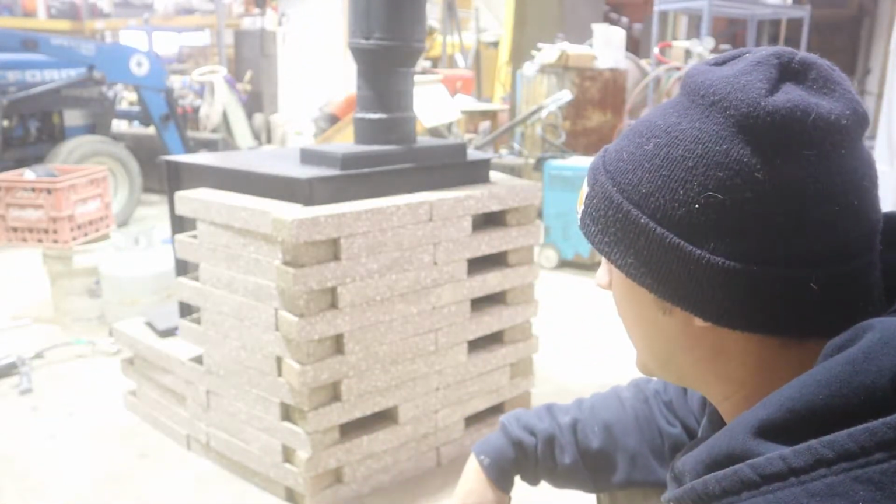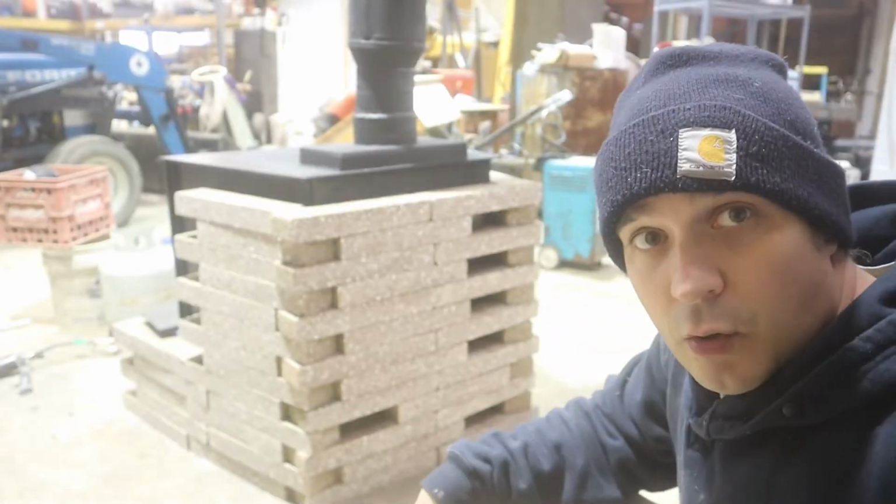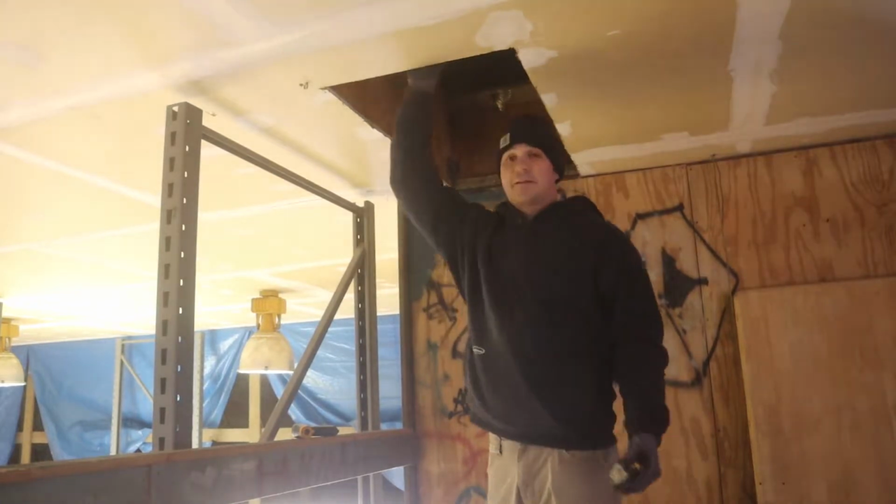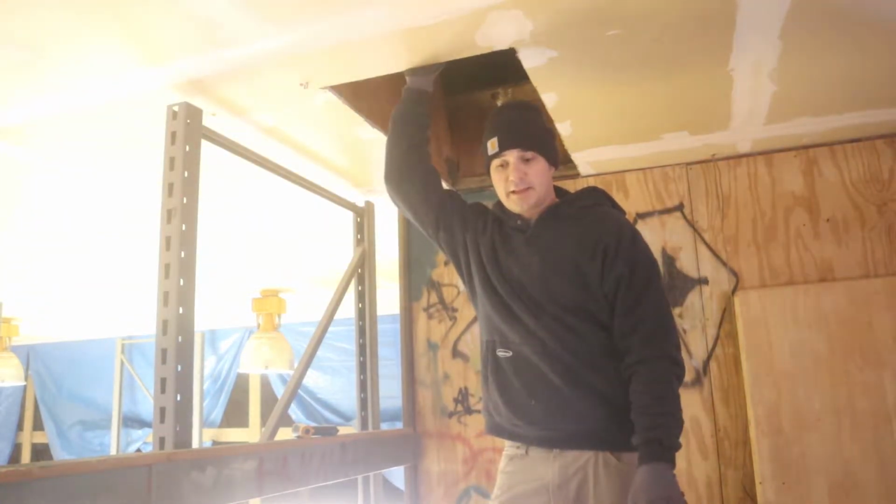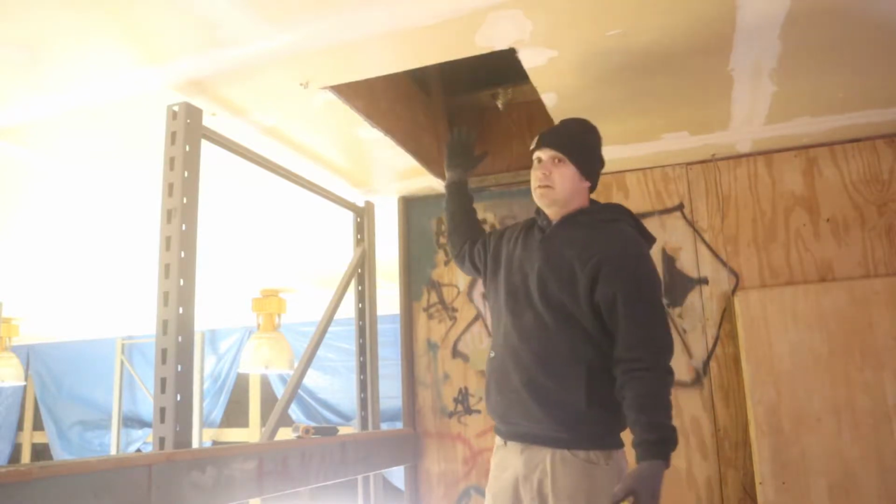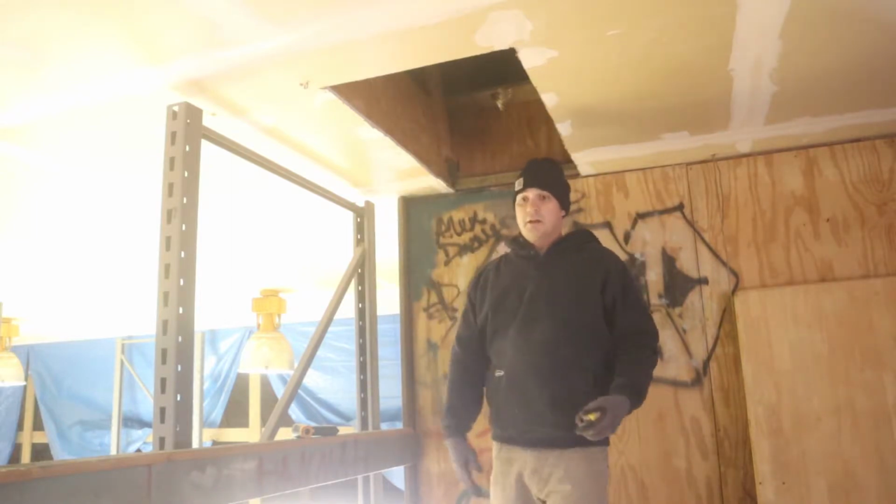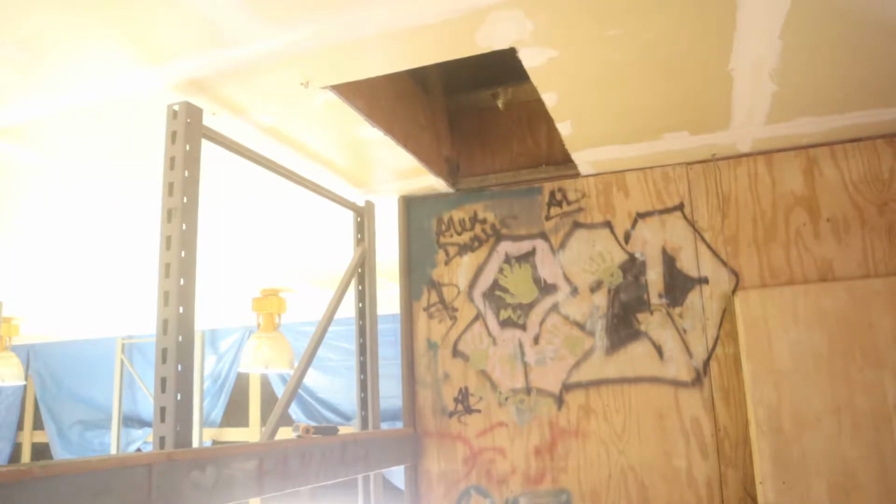It's only been about half an hour, 45 minutes since I put this all together and checked it a few times. But let's get to patching a hole. Now, the next main thing we have to fix, otherwise all these things to heat this place are for nothing, is the attic access. There's no cover to it. So what we're going to do is, let me show you.